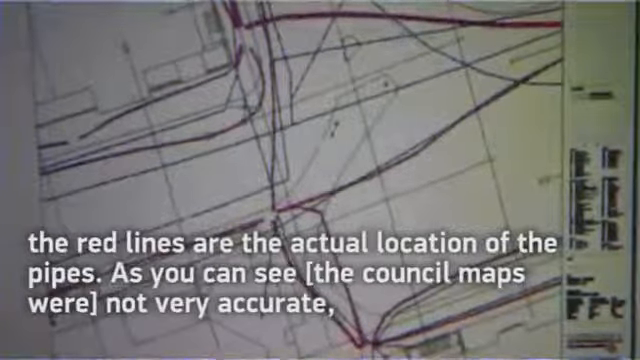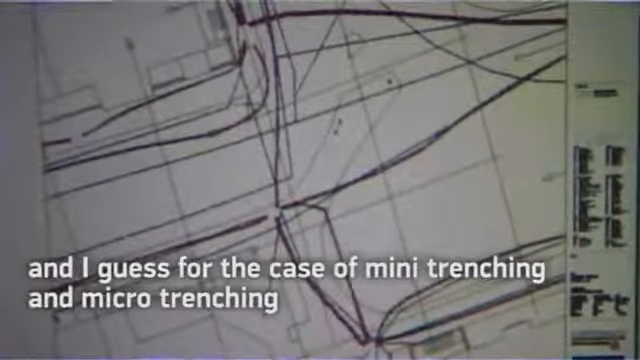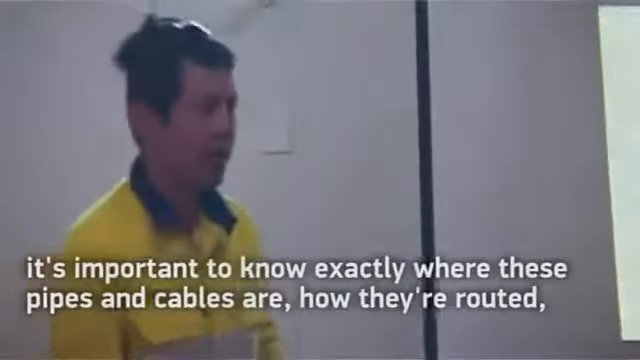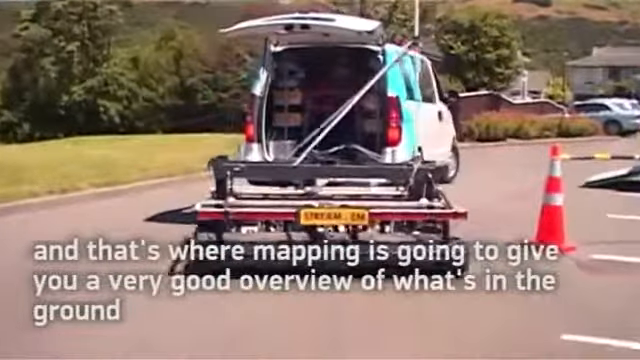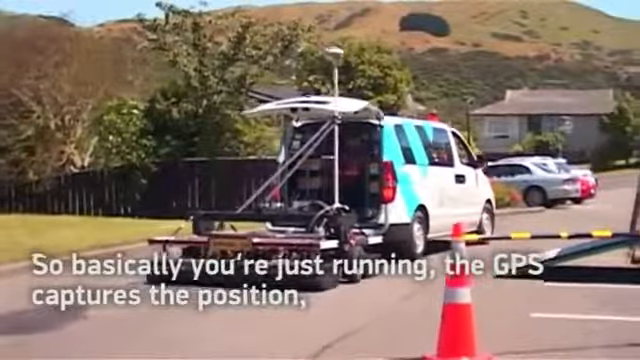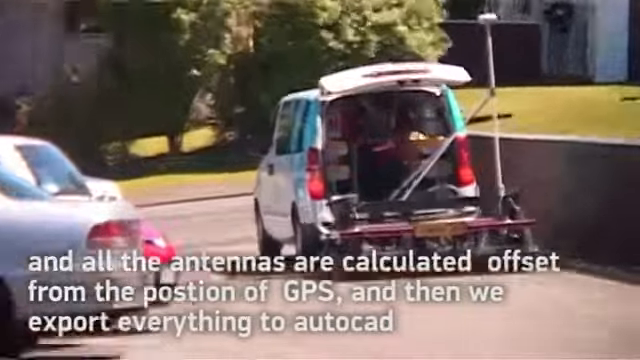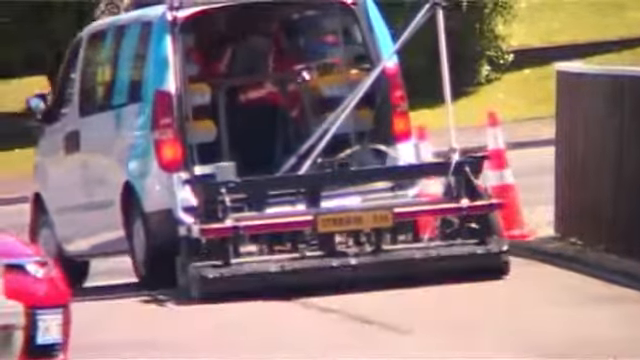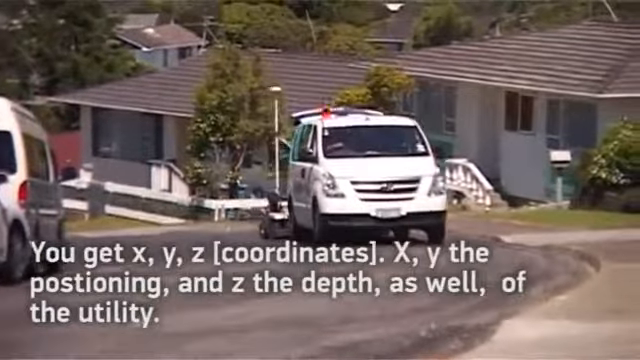very accurate. And this is where, for mini trenching and micro trenching, it's important to know exactly where the pipes and cables are, how they're routed, and that's where mapping is going to give you a very good overview of what's on the ground. Basically, it's just running. The GPS captures the position, and all the antennas are calculated offset from the position of the GPS. Then we export everything into AutoCAD. We get X, Y, Z, with X, Y in positioning, and Z in the depth of the utility as well.